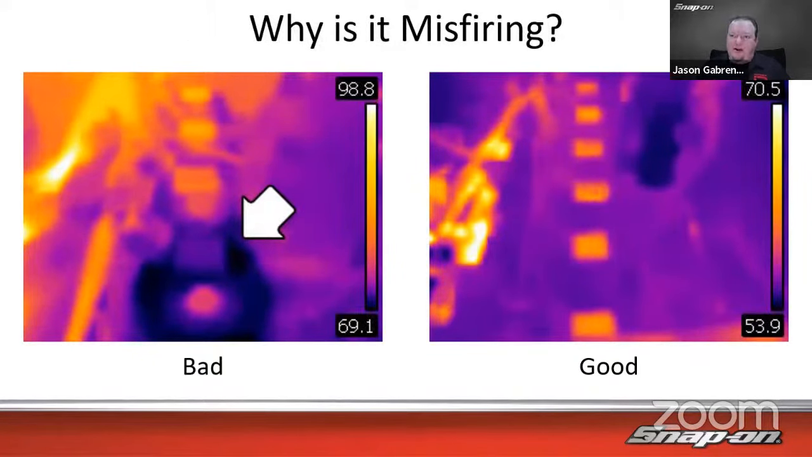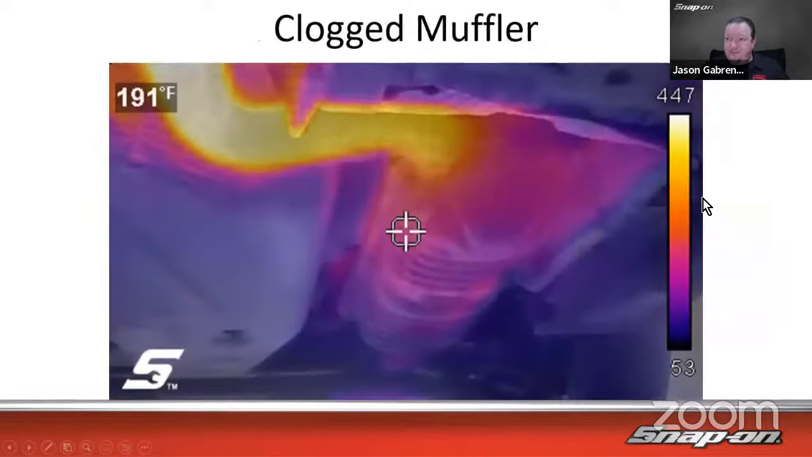Why is it misfiring? You can shoot across the coils and see if you've got a bad coil. Now you can see down below the coil, where it's kind of like the spark plug tube. The rest of the engine is going to warm it up a little bit, but that coil is not generating any heat. Of course, when a coil energizes itself, it's definitely going to generate heat. So I can see these other coils here, and that coil is definitely not doing it. Pretty simple. And across all the other coils, they're all working.